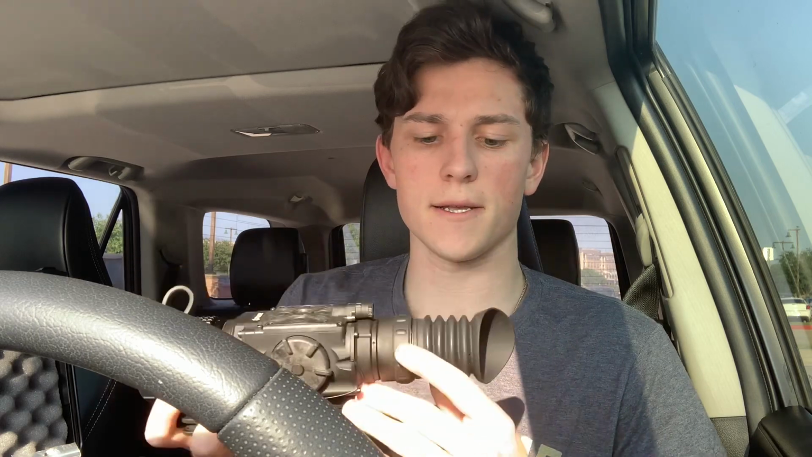So I'm just gonna do a little front to back with it before I talk too much about the details on the inside. Front to back, here's the eye cup. I really like how it's tapered off, so that way it fits your eye really well instead of the flat ones like Pulsar has or ATN. It's a lot easier to just go around the eye. It fits well. You don't really have to push up against it to be able to see everything. So I like the eye cup.